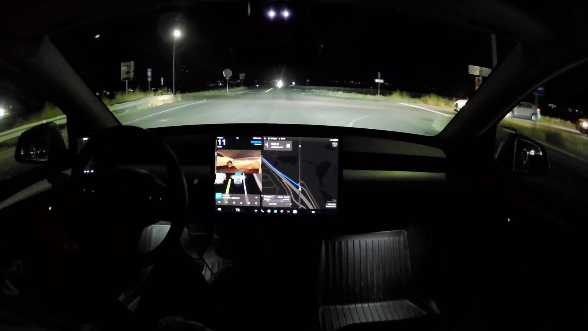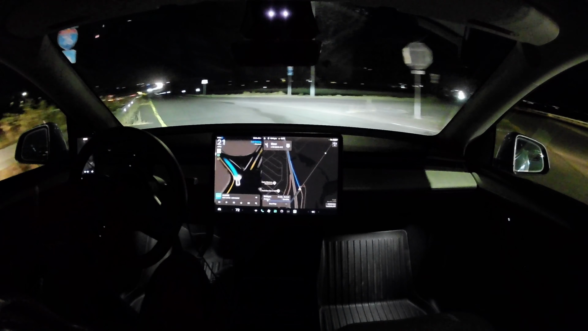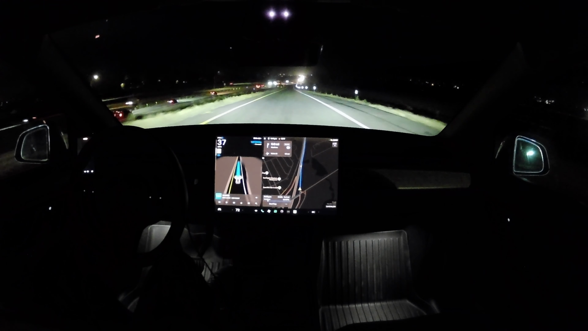That's a good acceleration. That cleared the intersection here, which is a kind of a large exit ramp for the highway. Looks like evening traffic we'll have tonight too. So I'm in standard now, and we're merging onto the freeway at Interstate 76, heading towards Hudson, Colorado.